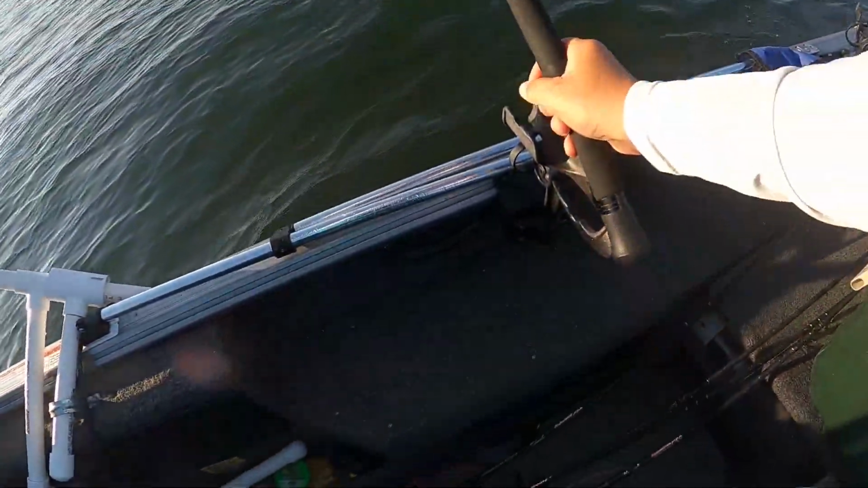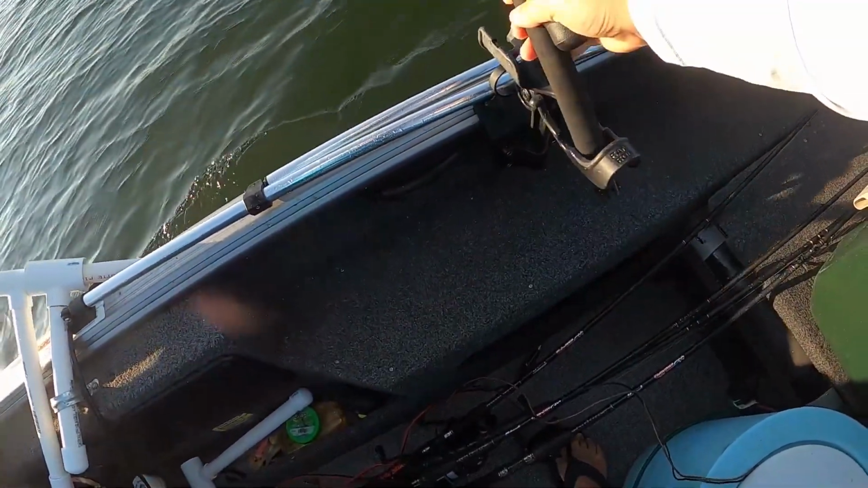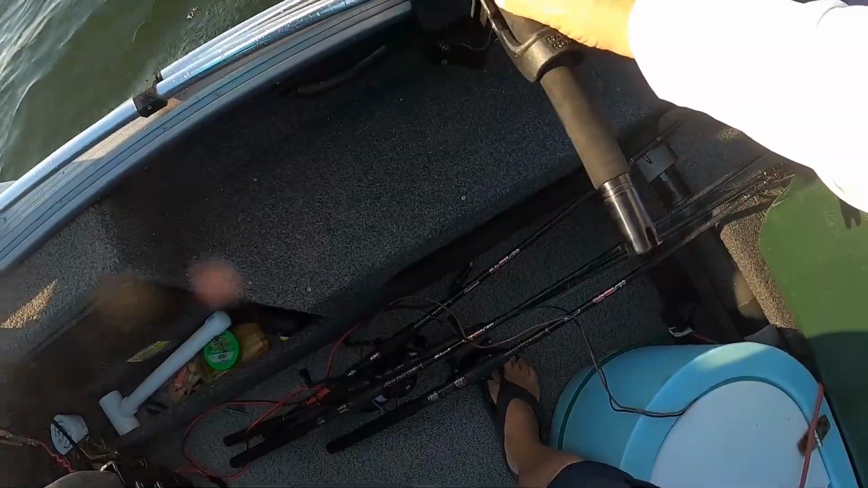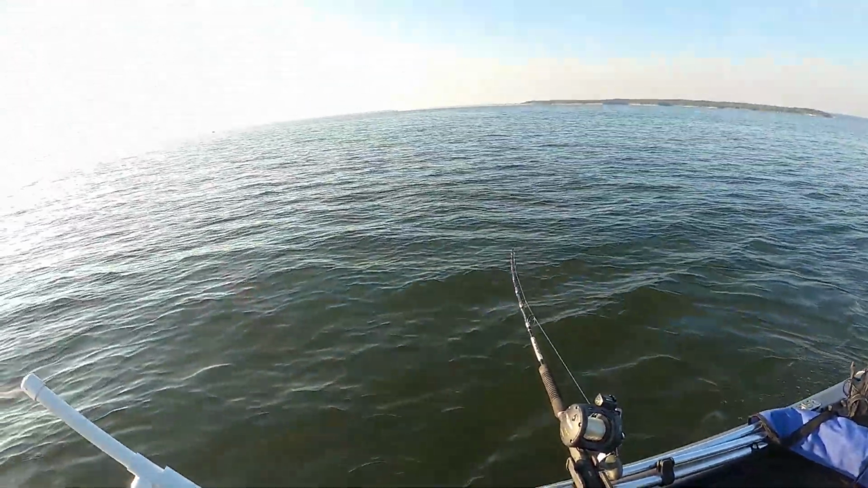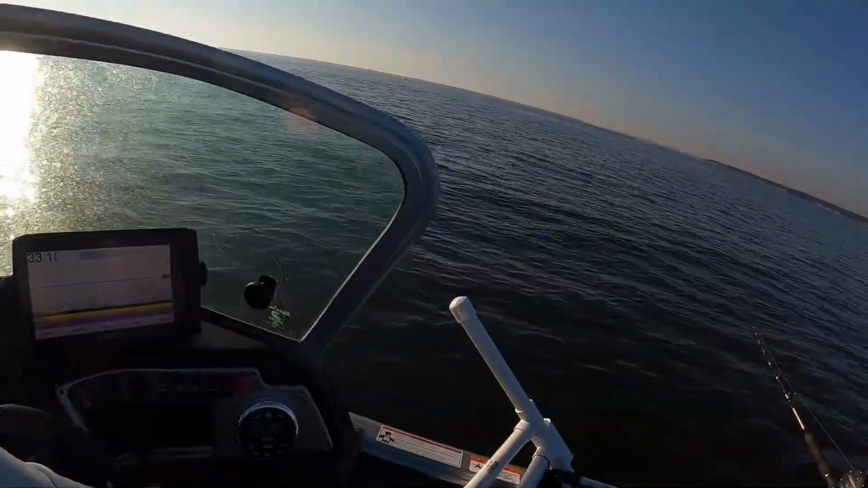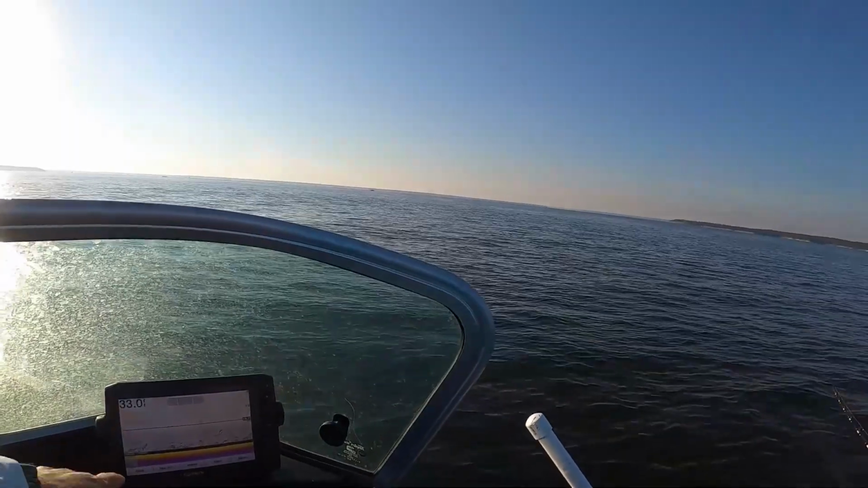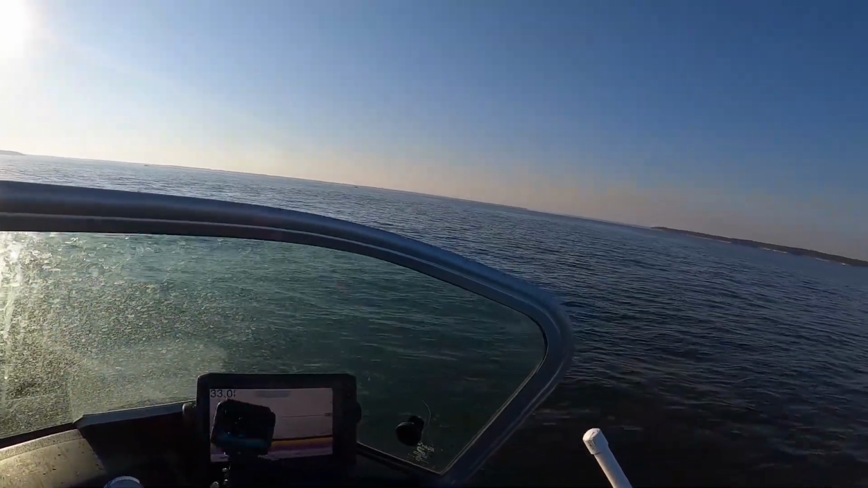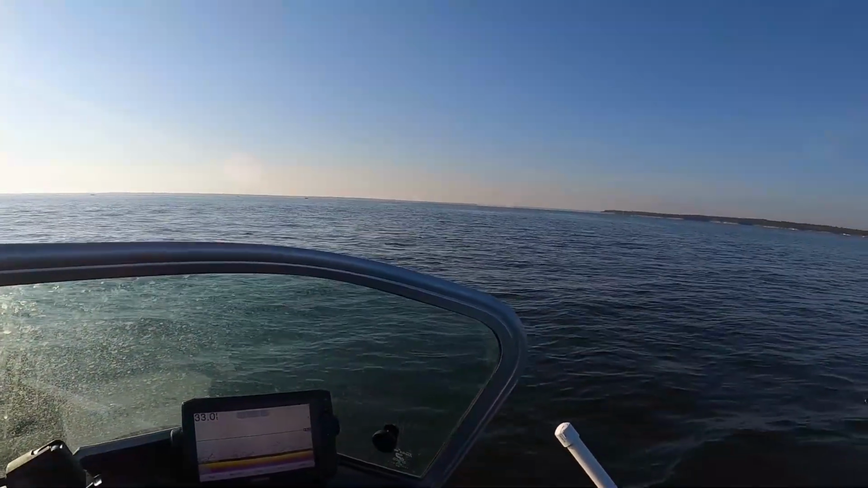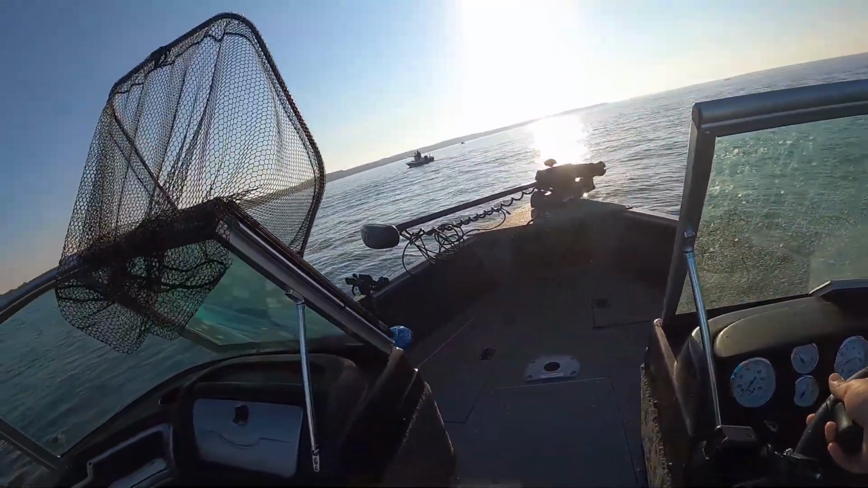Make sure it's nice and secure. Lock it down, and if I get a bite or a fish, it should just rip off drag. I'm just going to basically go parallel to Ed and fish next to him.